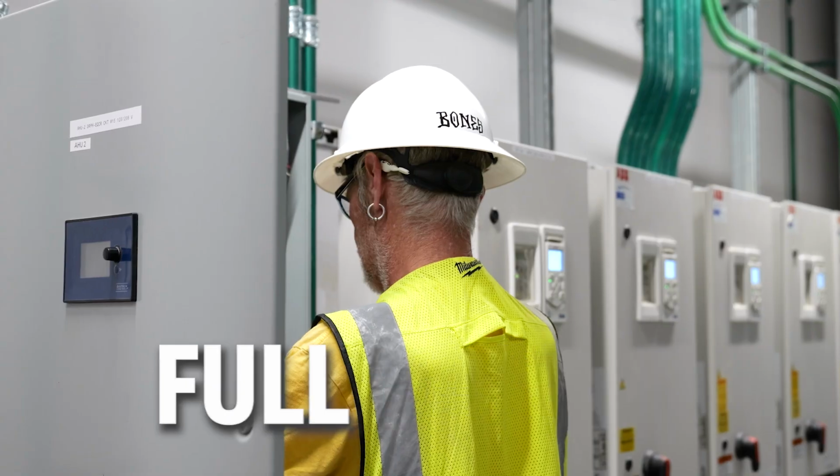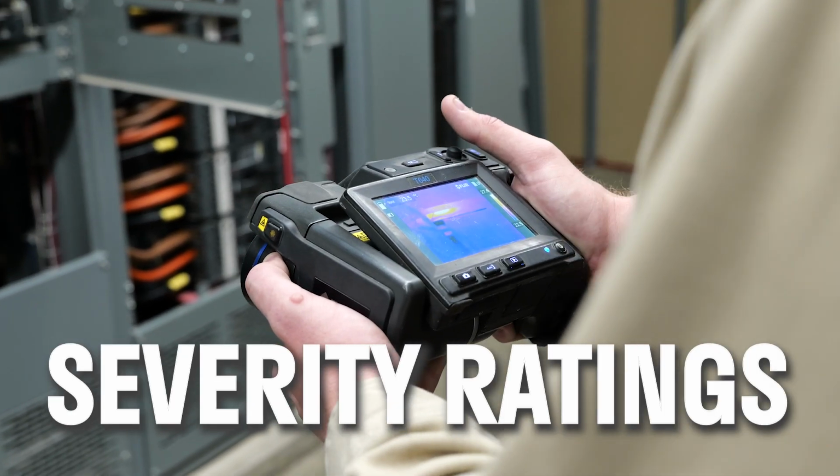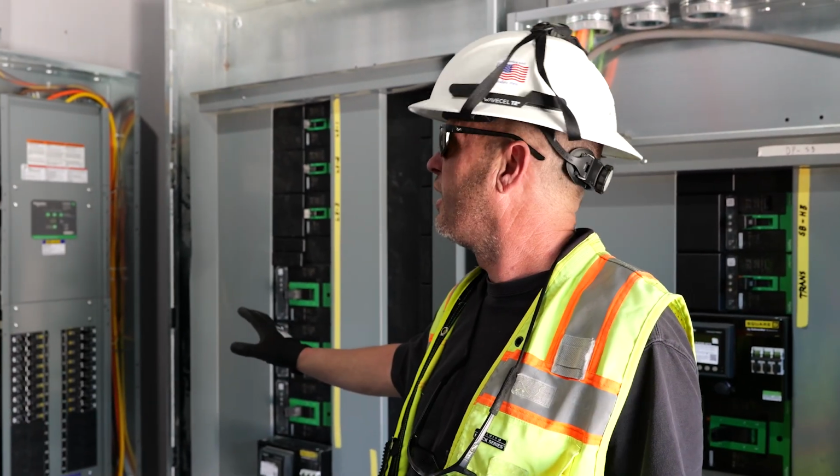You get a full report, annotated thermal images, severity ratings, and clear recommendations so you know exactly what to prioritize.